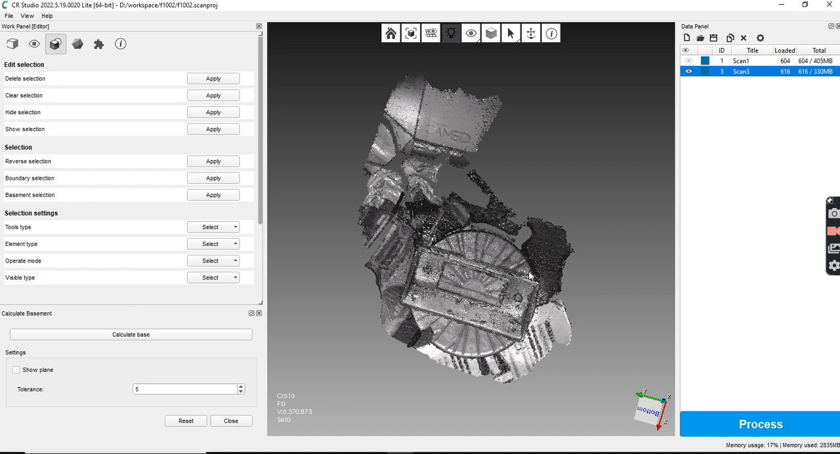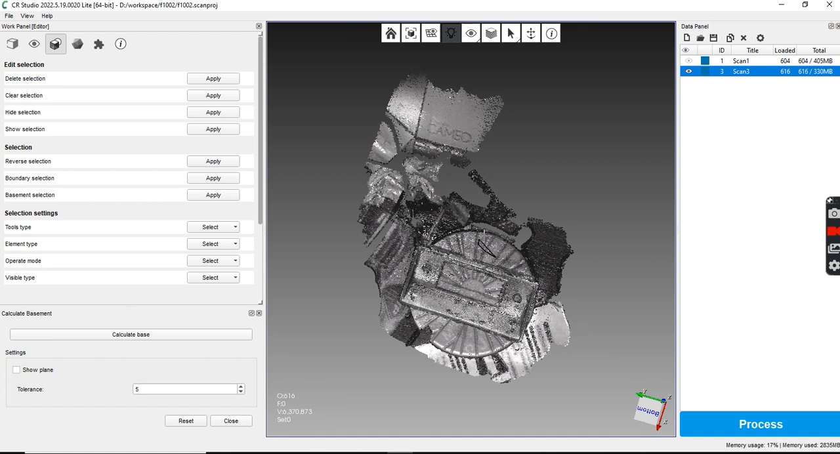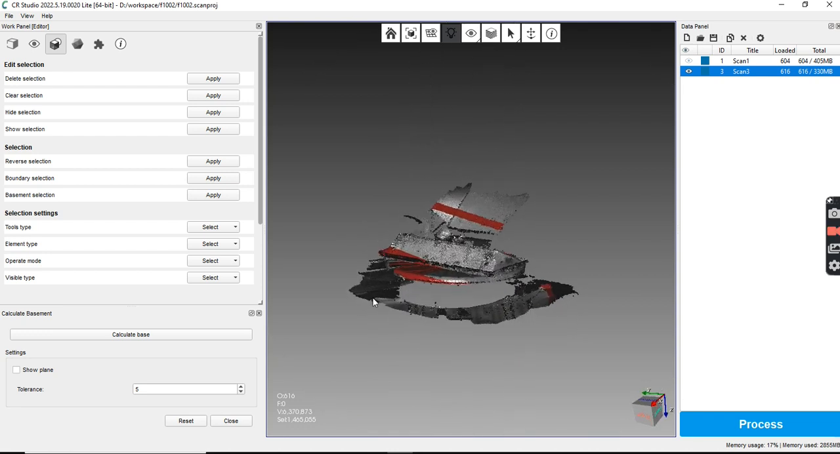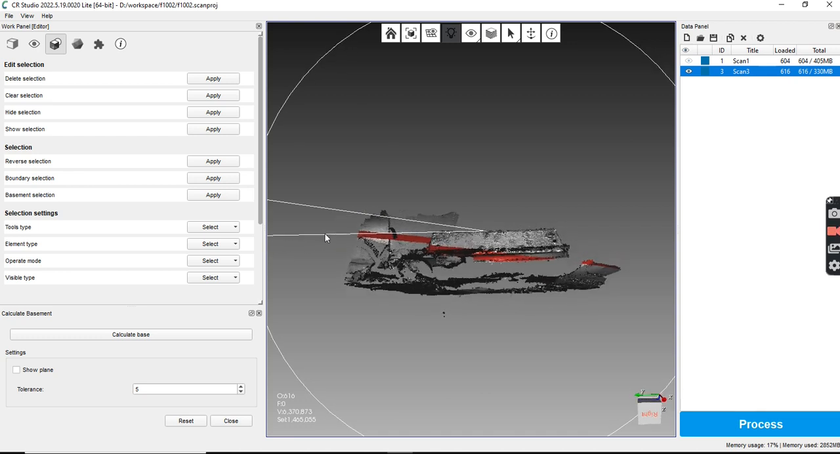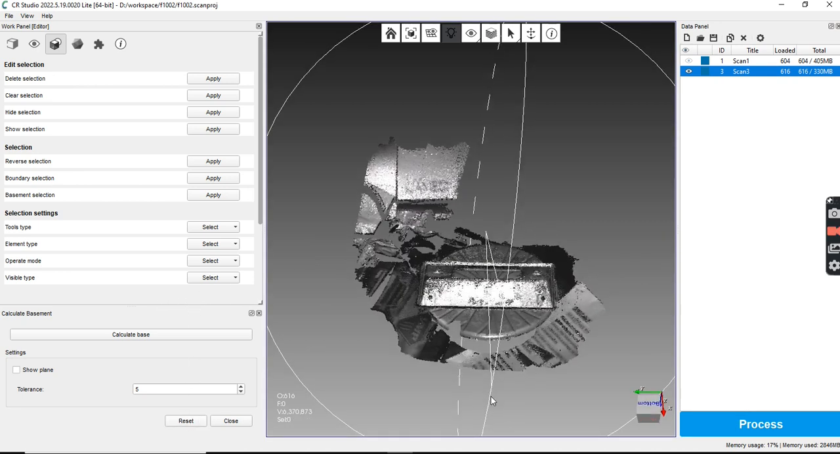So control, control, calculate base. Yeah, see, I don't like how it's selected so much. Okay, reset that.